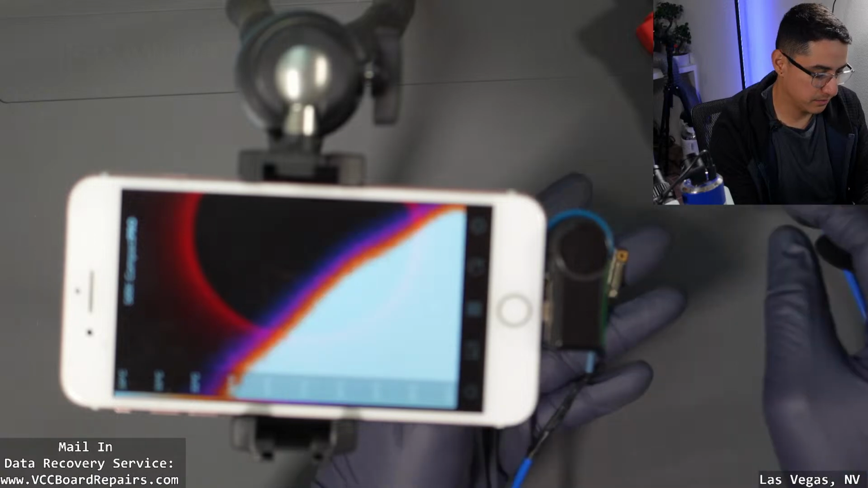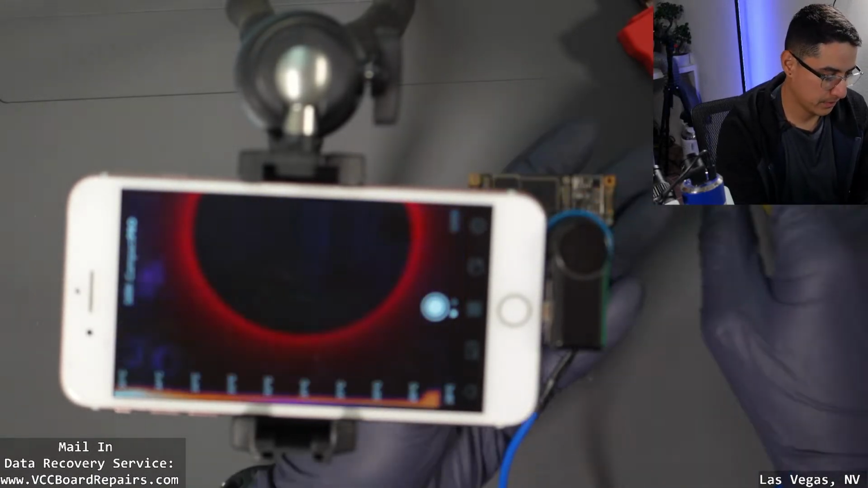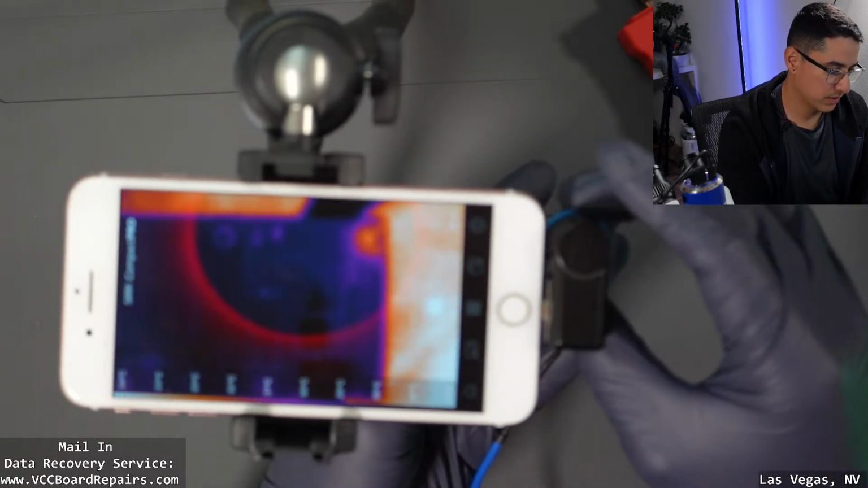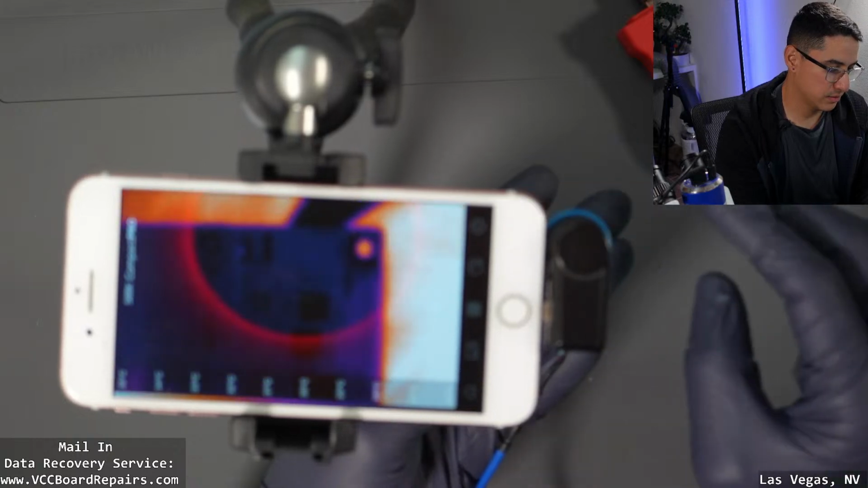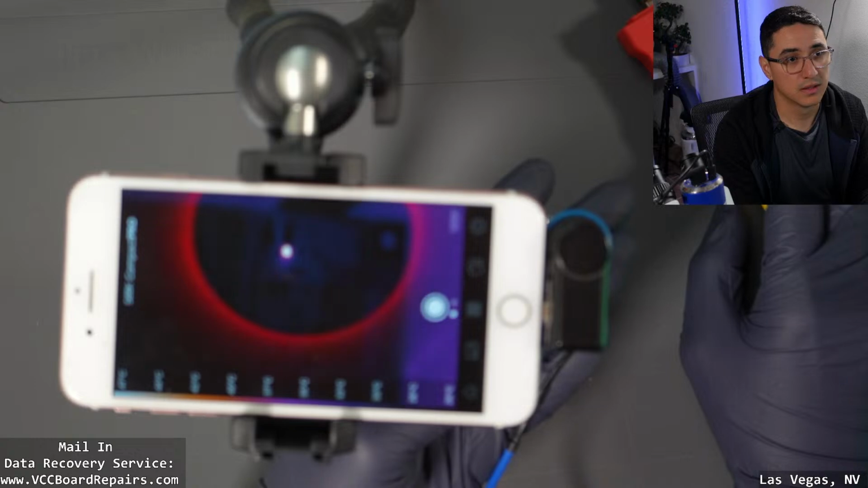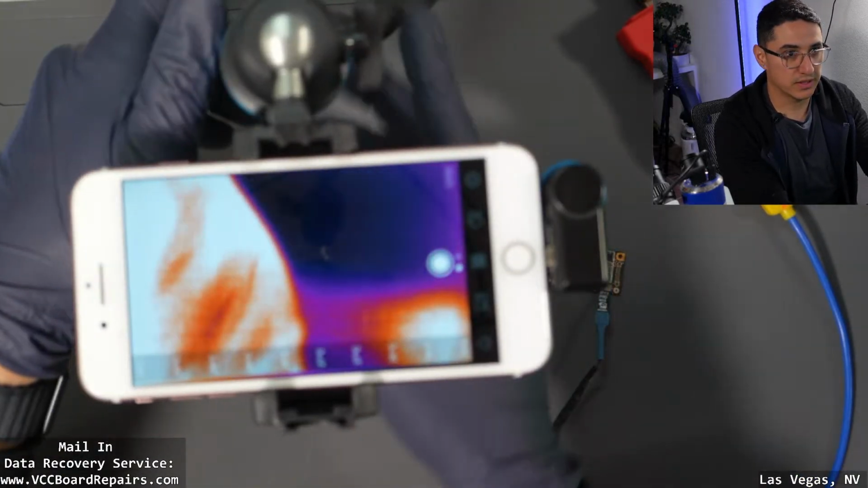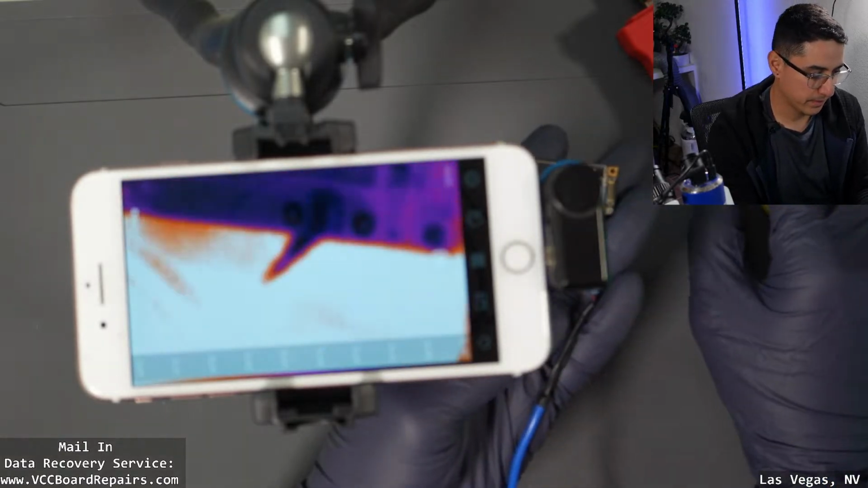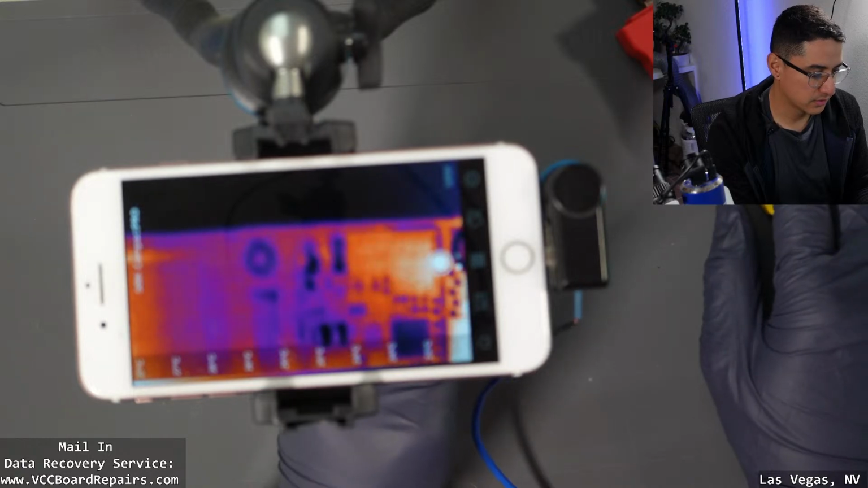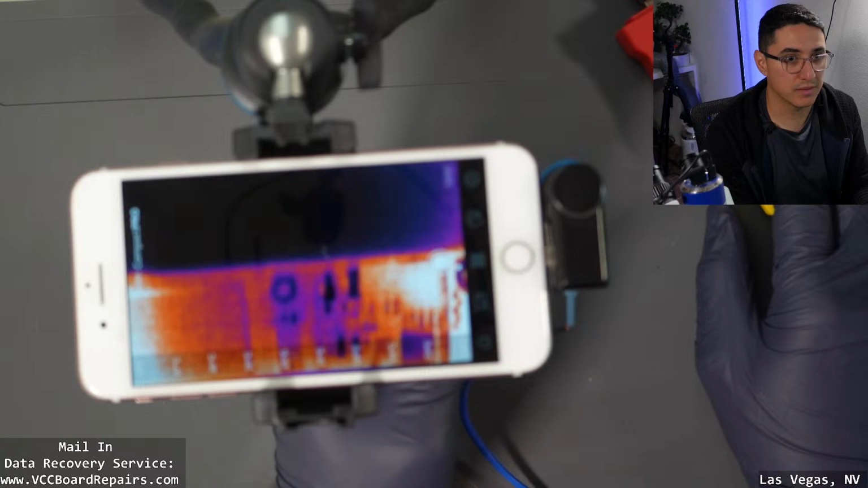All right, so same setup. Let me see. Where's the board? All right. So macro lens. Let me adjust the thing here because I see a reflection. All right, it's a little better. Honestly, the Nano looks way better as far as the quality. By the way, this is 9 Hz refresh rate. See how kind of choppy that movement is?